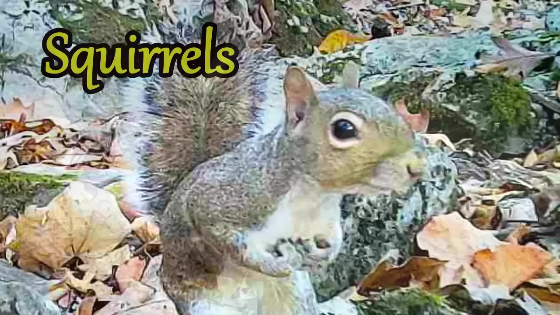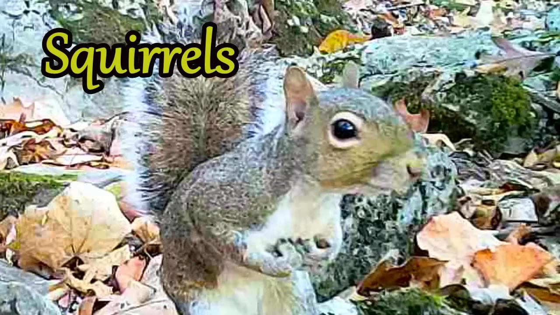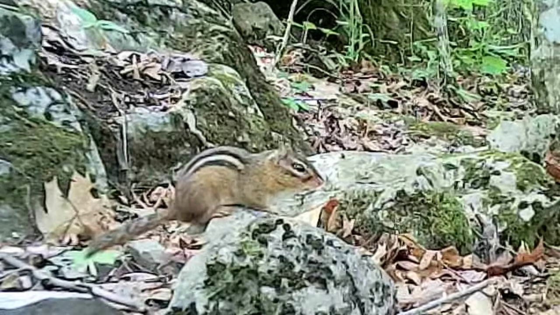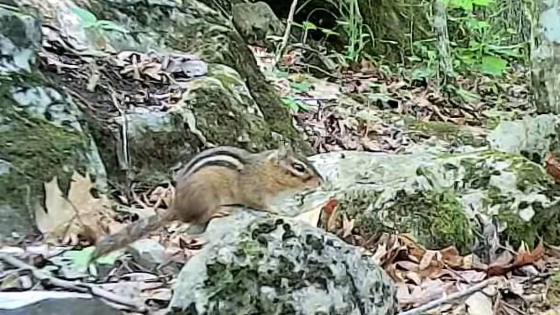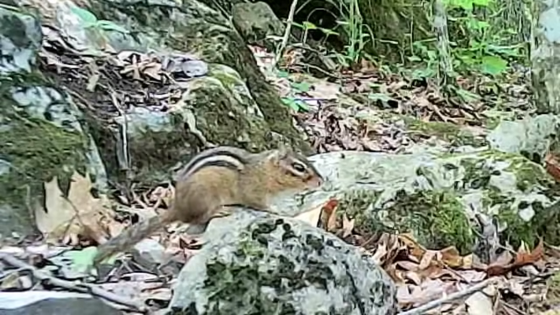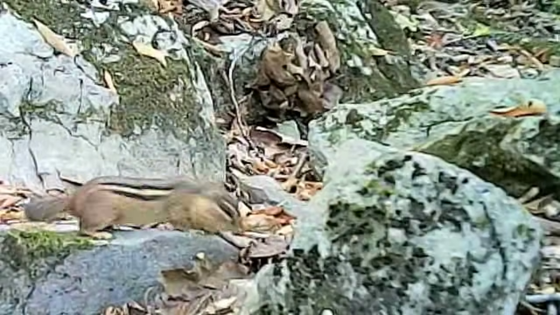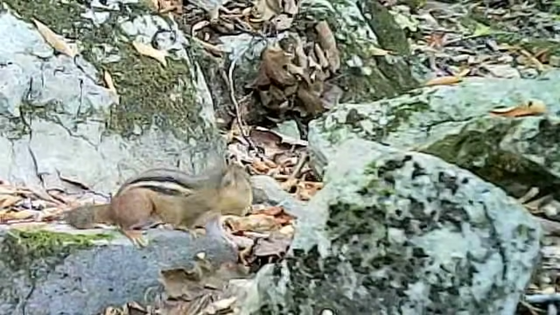Well, next up is the squirrels. They're the most relaxing and fun to watch in the woods, in my opinion. And first we'll start out with the little ground squirrels. We'll do all the little squirrels. These are the ground squirrels. They call them chipmunks too, but we call them ground squirrels here in the mountains.